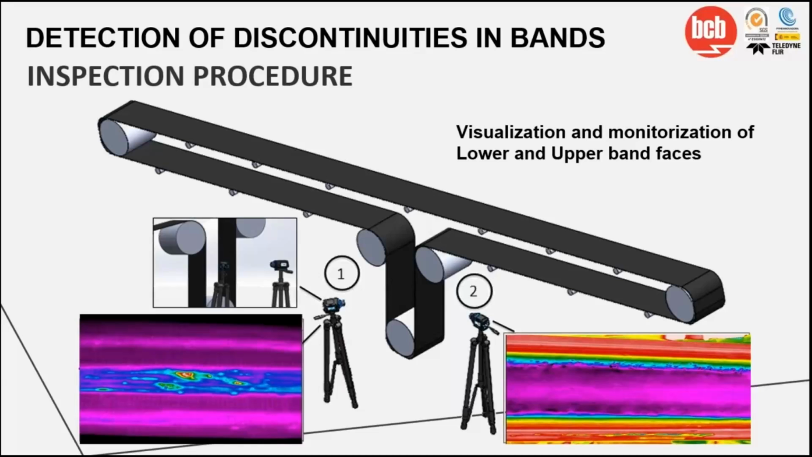Once we finish the first inspection, we do the same on the opposite face of the bell by placing the camera towards the opposite side so we can examine the entire section in the same way. Once we have made the inspection of the bell on both sides, the system generates a report with information on the discontinuities by sector. This information is very important to determine when to perform maintenance, avoiding unnecessary stoppages, and most important, the report informs when the bell is very worn or has many discontinuities and emergency maintenance is required.